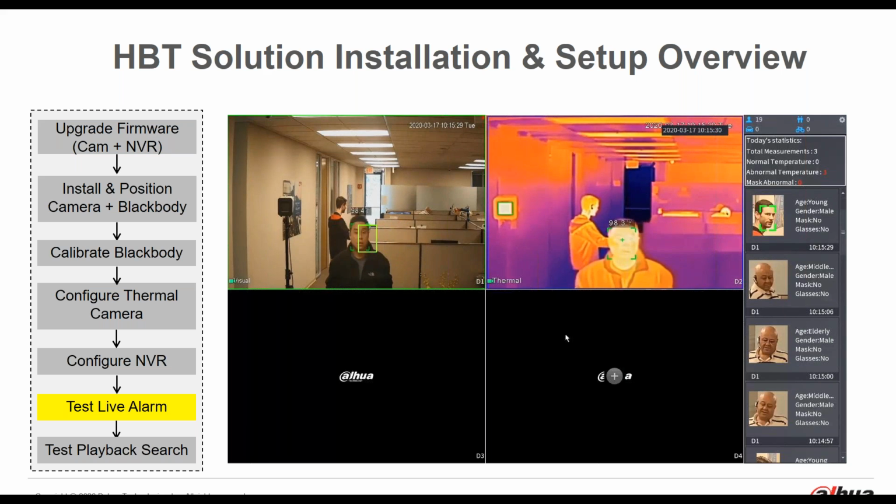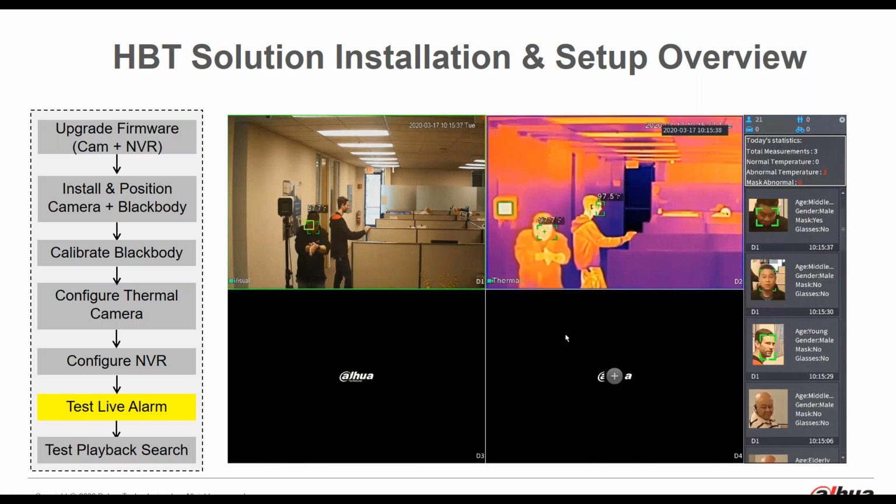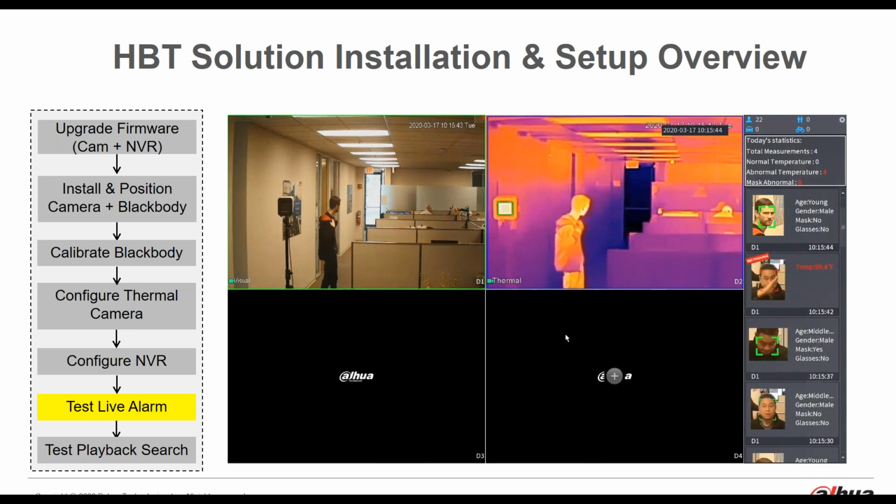Now the next step is you need to test a live alarm, and this would be the interface from the NVR. This is just a quick video that we did at the Irvine location. This person stood in front of the camera, and he rubbed his hands together to simulate a high temperature condition, so that you can see on the right hand side one of the thumbnails is marked high temperature.